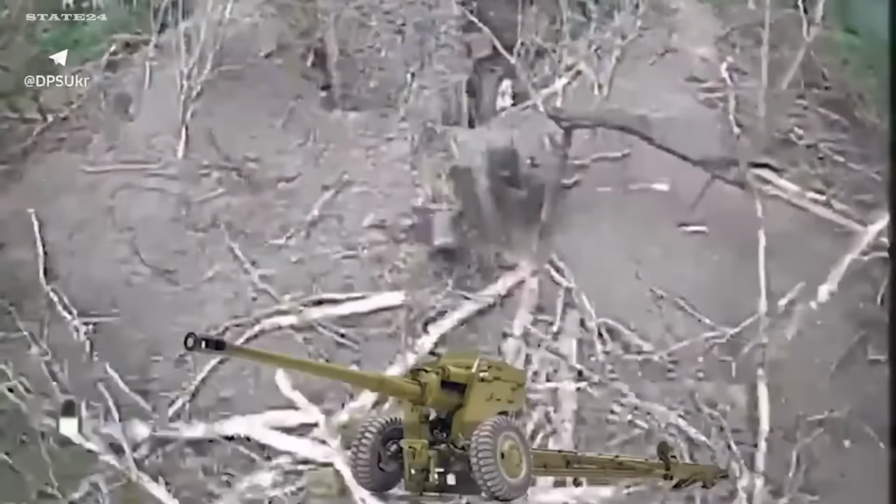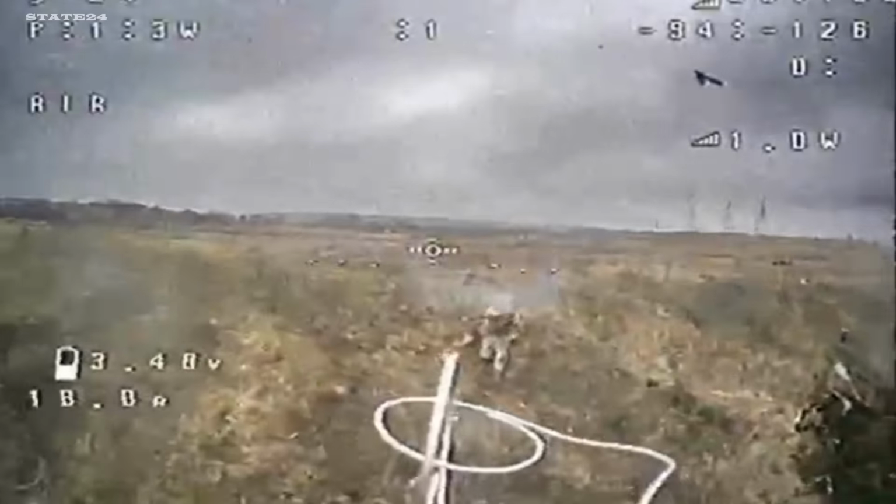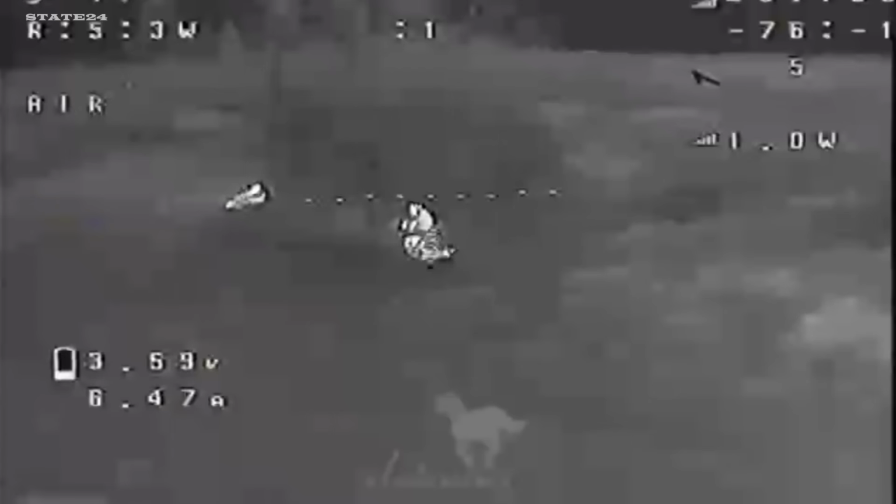Thousands of Russian UAVs intercepted. Armored vehicles stopped before they reached their objectives. Supply depots struck hundreds of kilometers from the front. Analysts described the current situation as a strategic stalemate. But what that doesn't capture is this. Russia is pushing forward and losing equipment, personnel, and resources at a pace that is increasingly difficult to sustain.